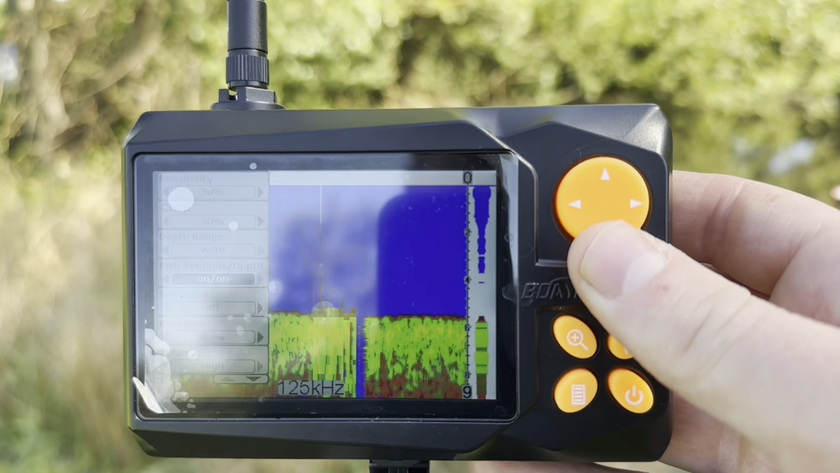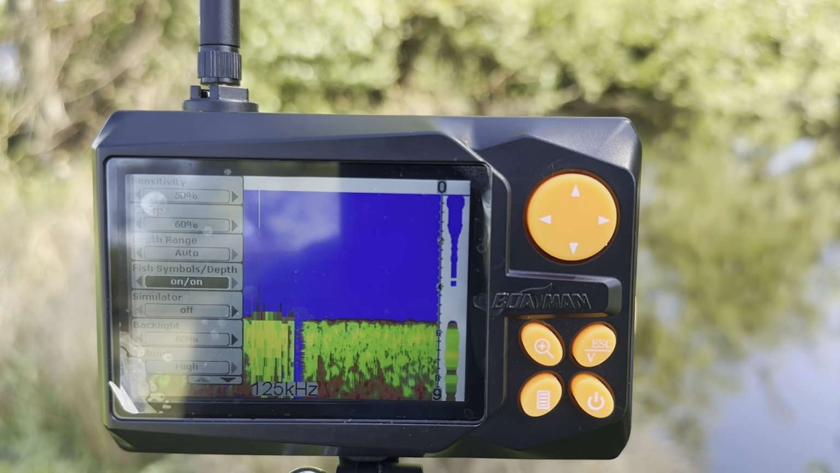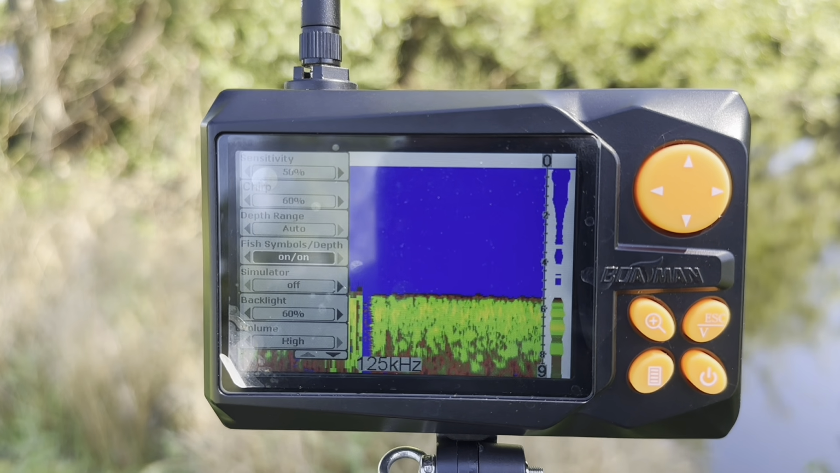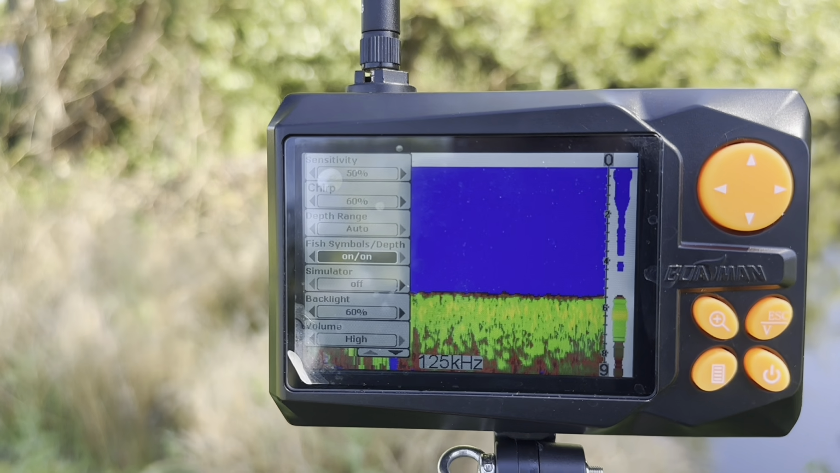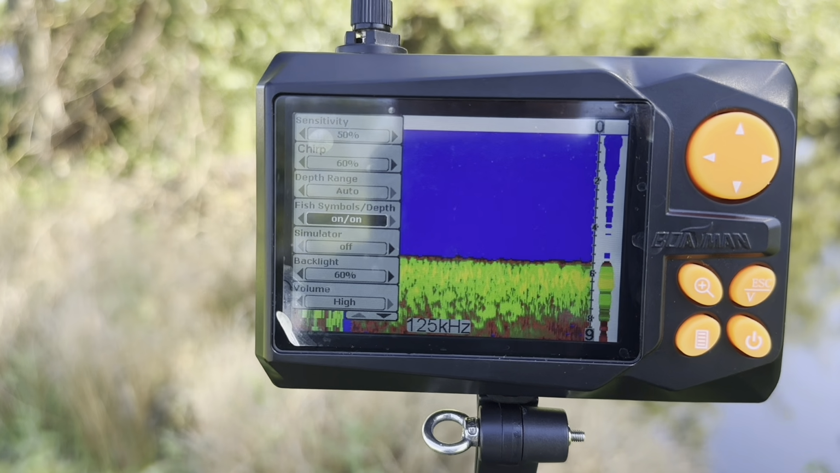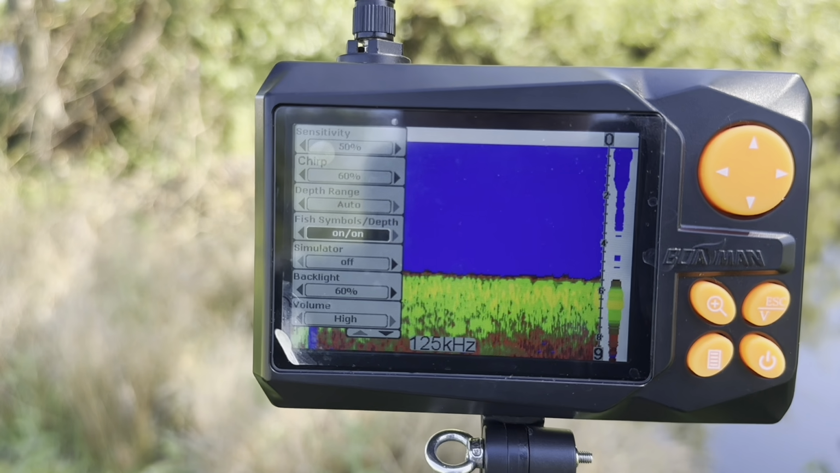Next down, we have fish symbols and depth on. Fish symbols on basically means that your fish finding feature is on, so it will display fish. And then the second on is for the depth, which means it will tell you what depth. So if it sees a fish and picks it up on the fish finder, next to that it will have a little depth reading, so it tells you where that was at. I will give some advice on this in just a moment.